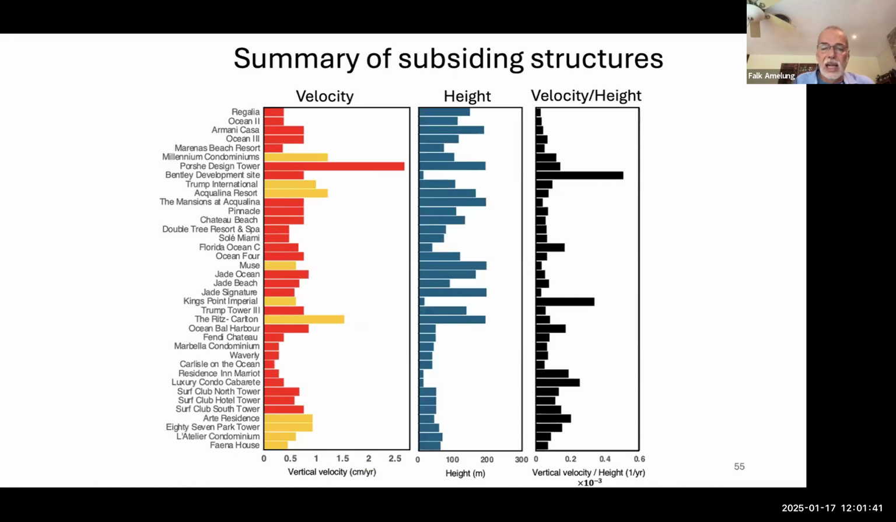So to summarize our data, these are the buildings for which we see subsidence. These are the average velocities over the 8-year or 7-year time period, and some of those structures are high down in Surfside. The structures are not so high. You're allowed to build only 12 stories.